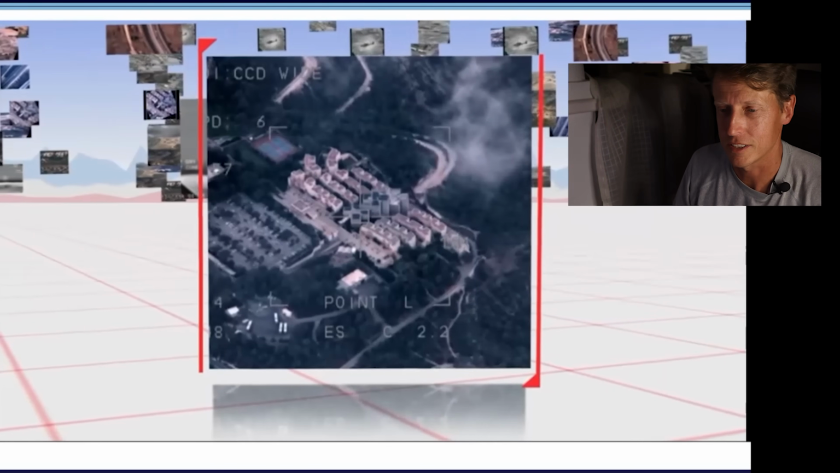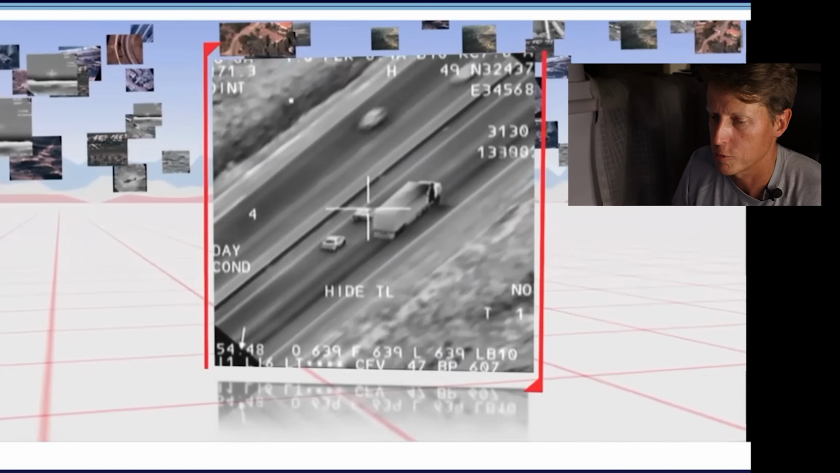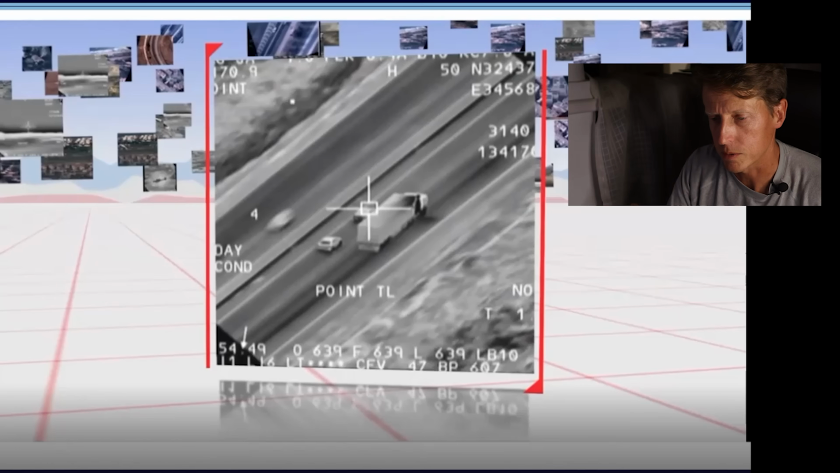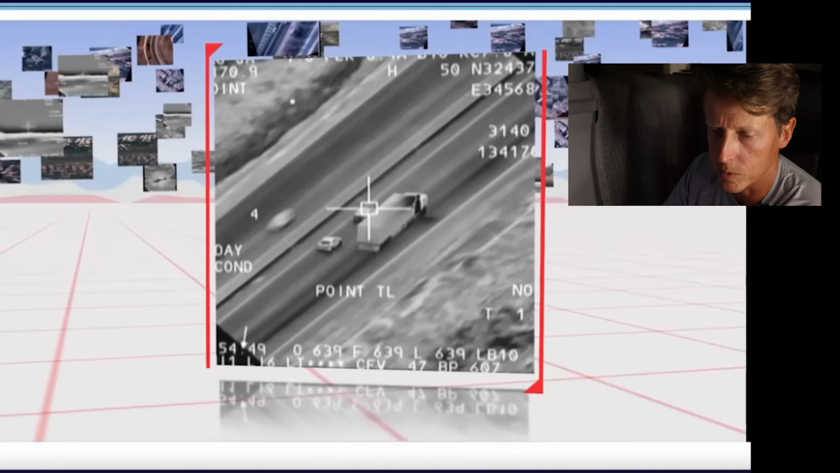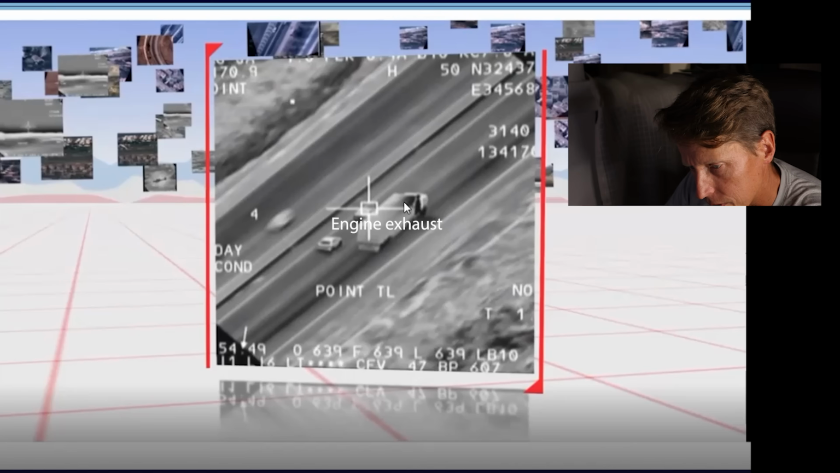It can see through a cloud. Okay, haven't seen the color imagery before. Okay, so I want to show you here. So the more advanced ones now, so you can see heat differences like this.